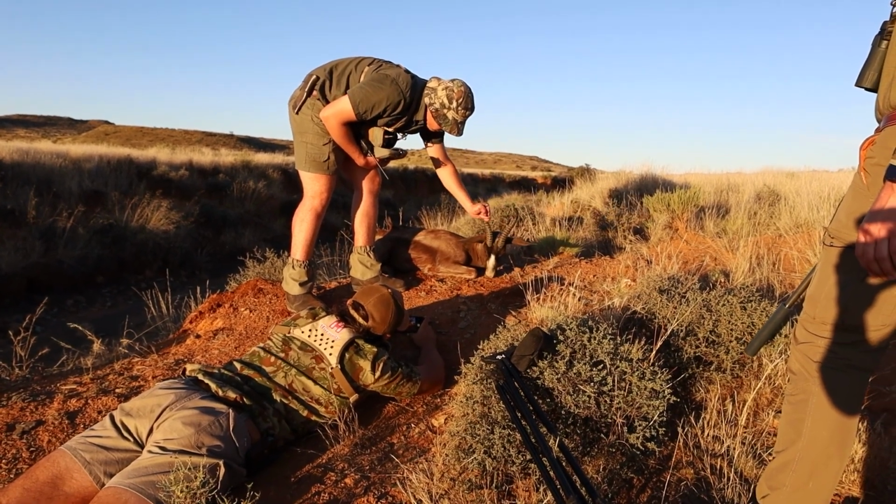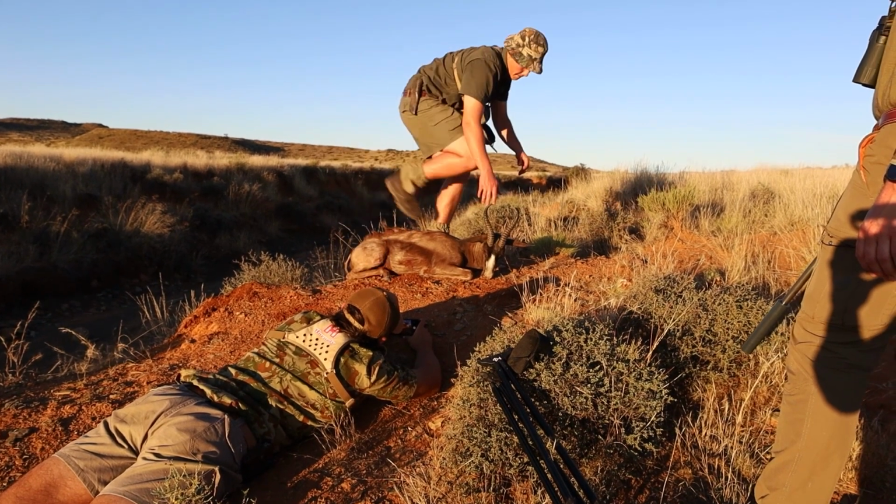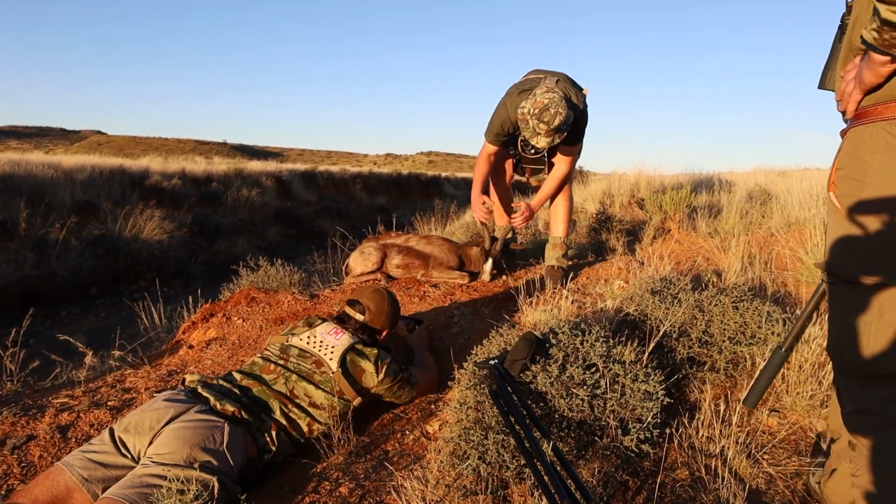There should be an environmental reason for it. And animals in their prime shouldn't be taken unless there's a legitimate cause. Could it be habitat? Could it be welfare? But if not, if it's a stag or a bull elephant in his prime, have a good reason before you kill him. And if we get that message across to the public, we can be seen as what we should be seen as, a safe pair of hands.